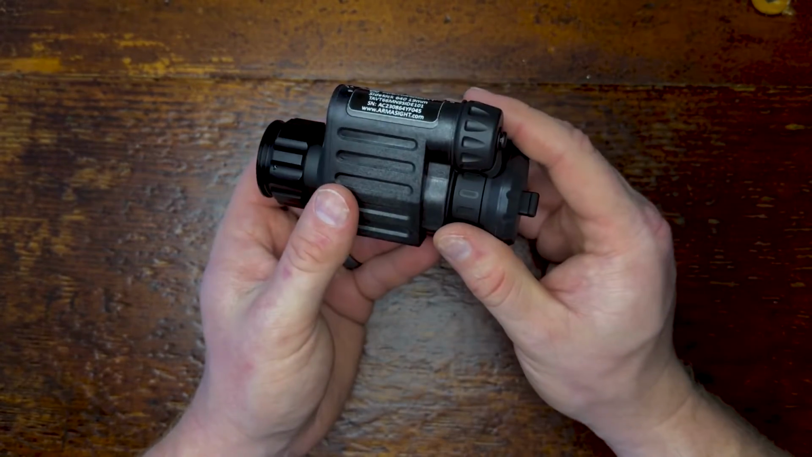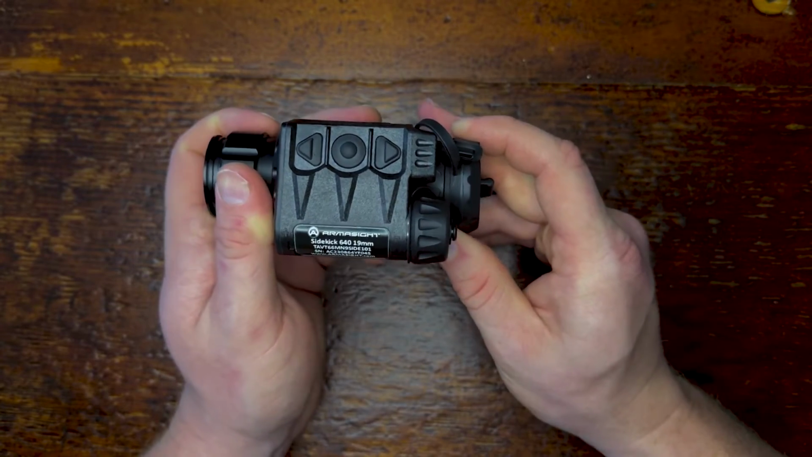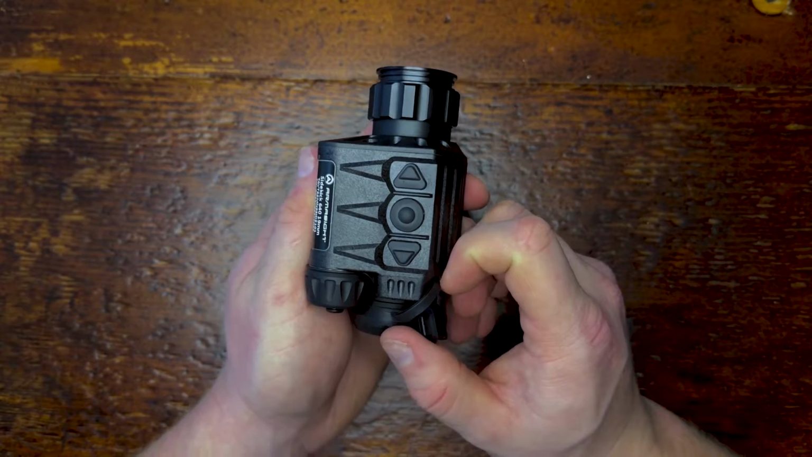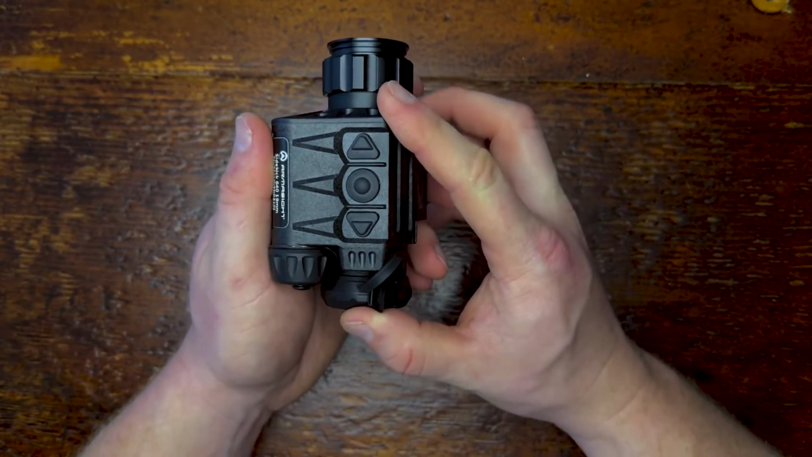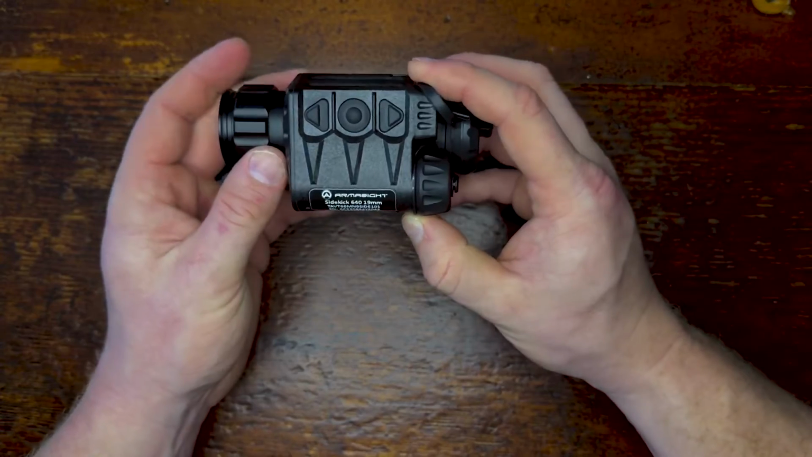This thing has had quite the buzz for almost a year actually. It was released at SHOT Show in '23, and the price point really drew a lot of people's attention. It was slated to be released around May-ish, and then it just kept getting pushed back until recently when it was released.